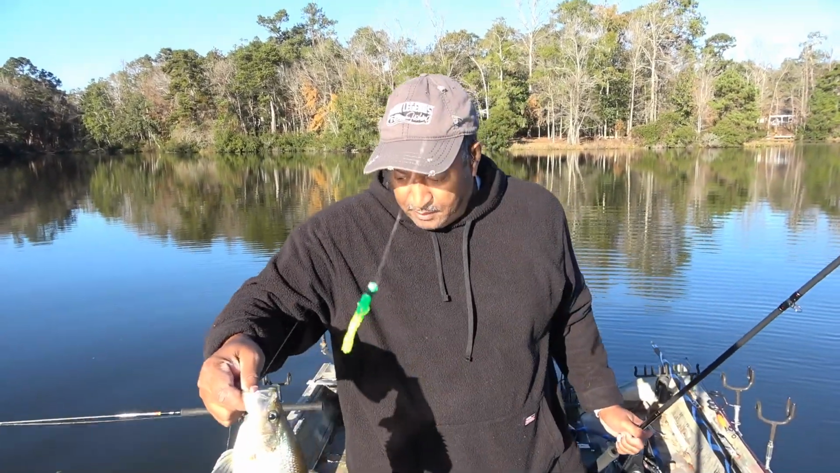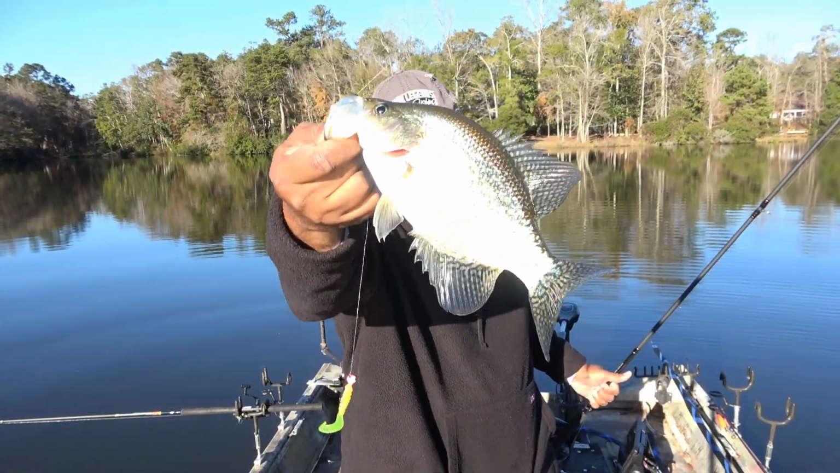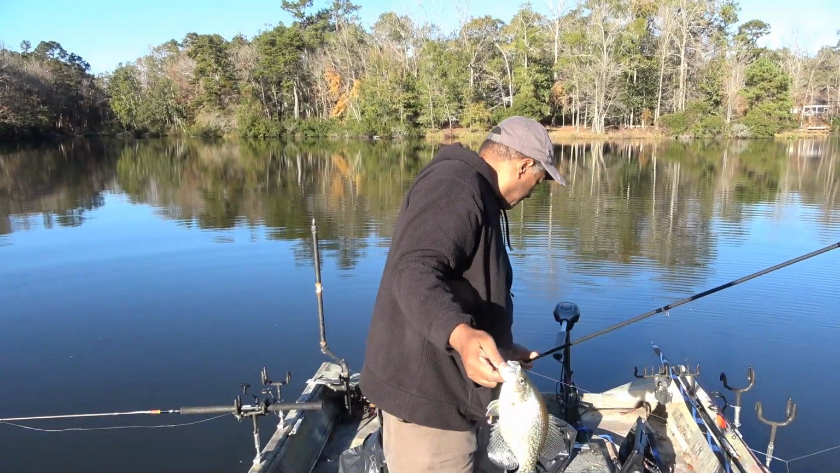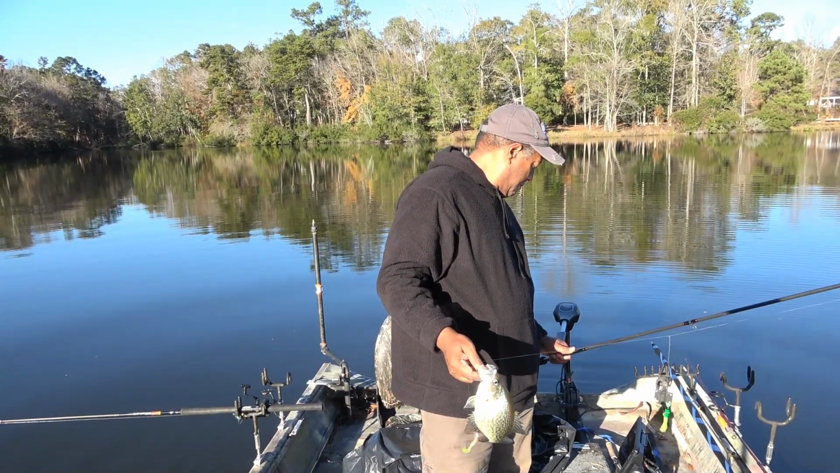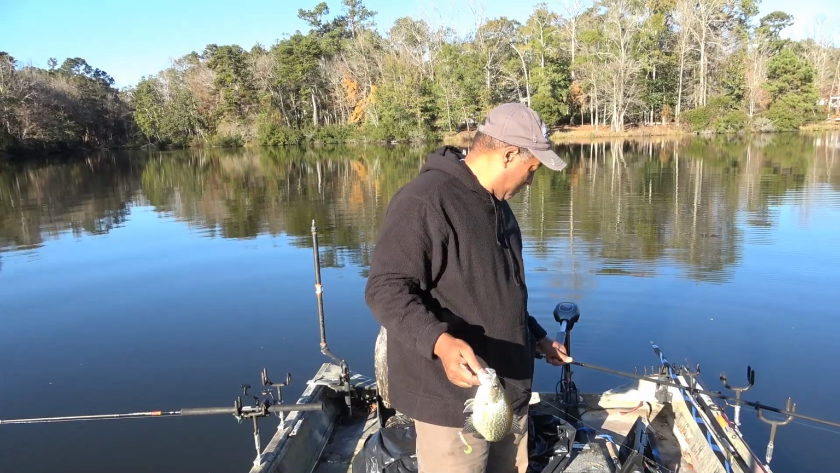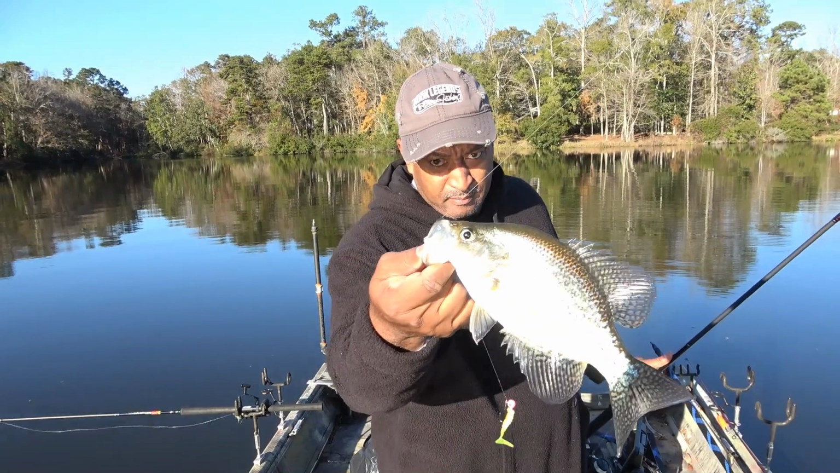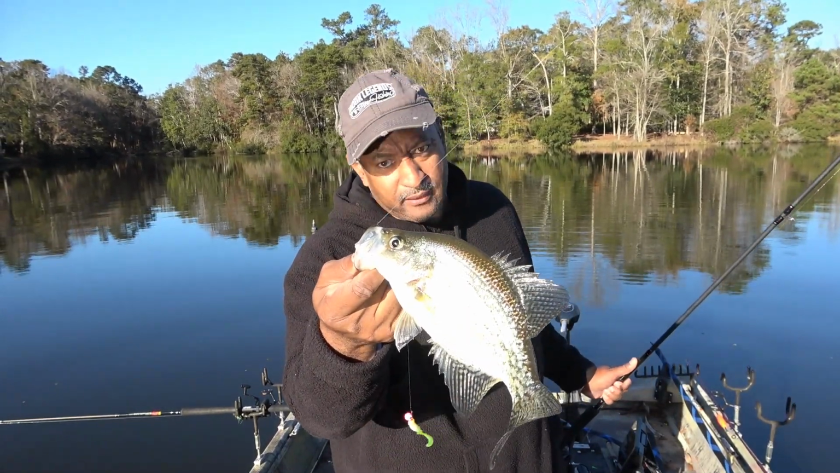Now that fish bit on the acid rain, and once again we're in the middle of the day, 56 degrees water temperature. Air temperature is about 68, 69, and it's about 3:50 in the afternoon. Cute little fish, not big but cute. I'm going to try to head back in a few minutes and try to catch some bigger fish.